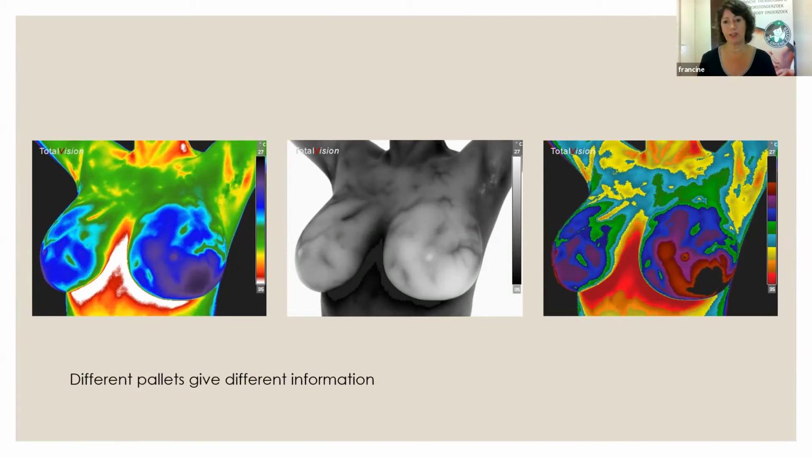What you see is a lot of vascularity in the middle. This is the Grayscale again, and in Grayscale we can see how the vascularity is running over the breast. And also this vascularity can improve. So with follow-up examinations with thermography, those vascularity can be diminished, can be less.